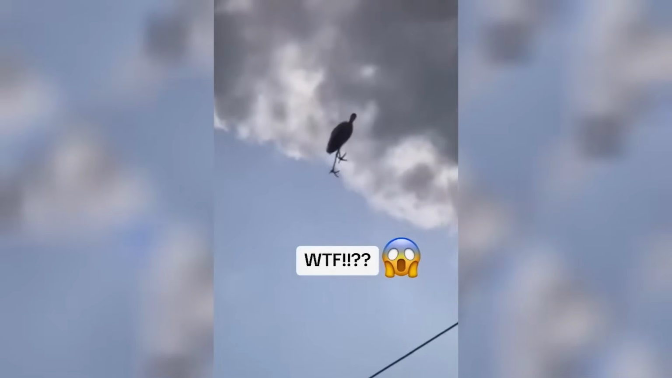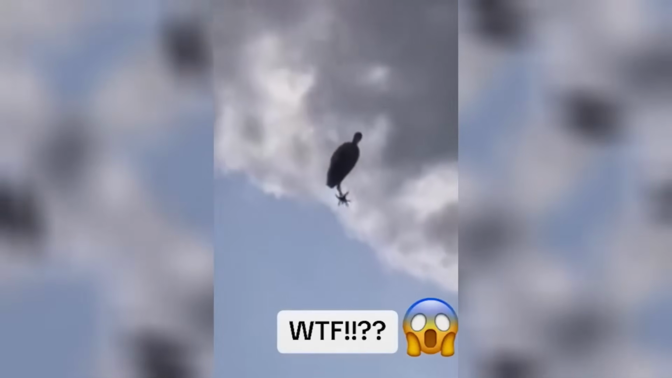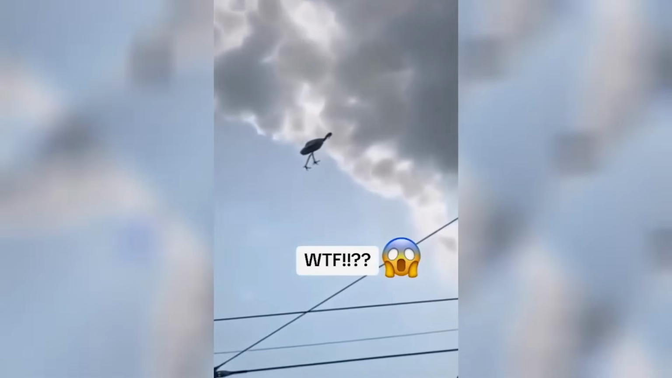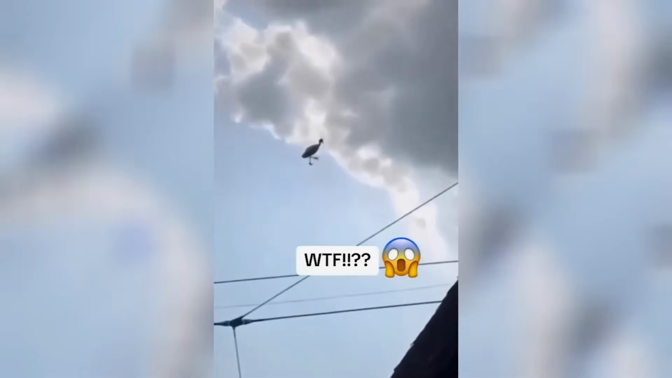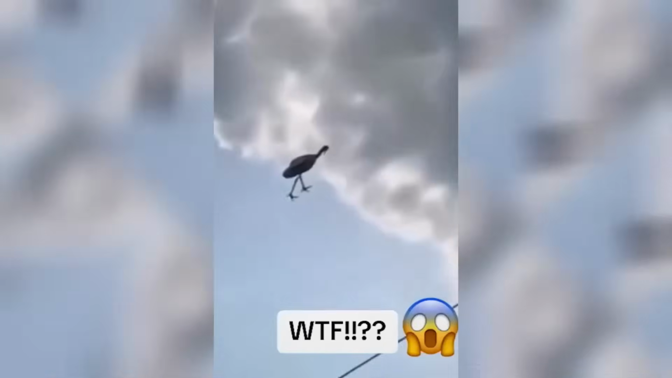This next clip is really just kind of weird to me and it looks cool. I'm sure that there is a reasonable explanation, but this video has been going viral on TikTok. Kraken Double 13's clip shows something truly bizarre. A large bird appears to be walking through the sky, 20, 30, 40, 50 feet above in the air. This unusual sighting has racked up millions of views. Commenters are scrambling to make sense of this.